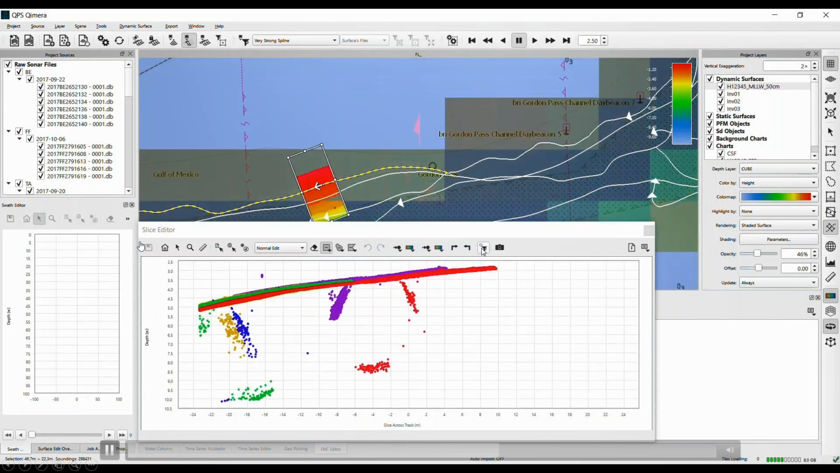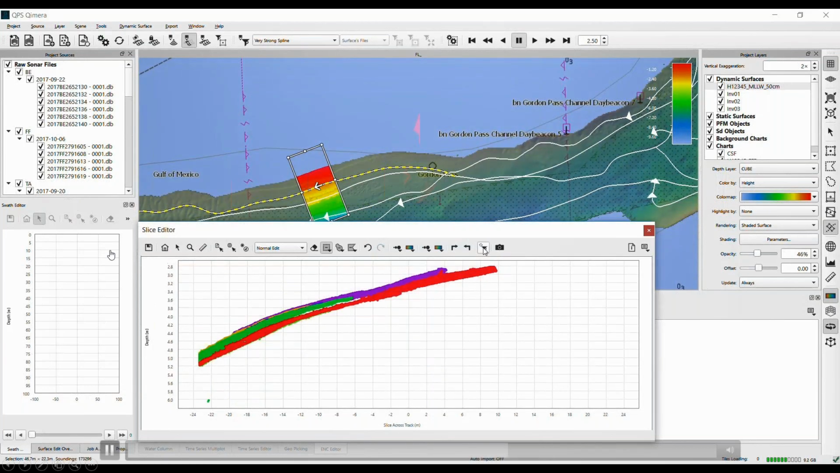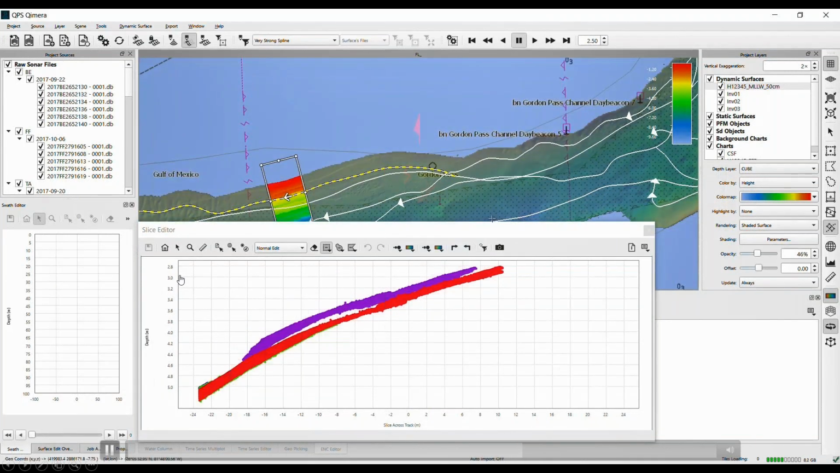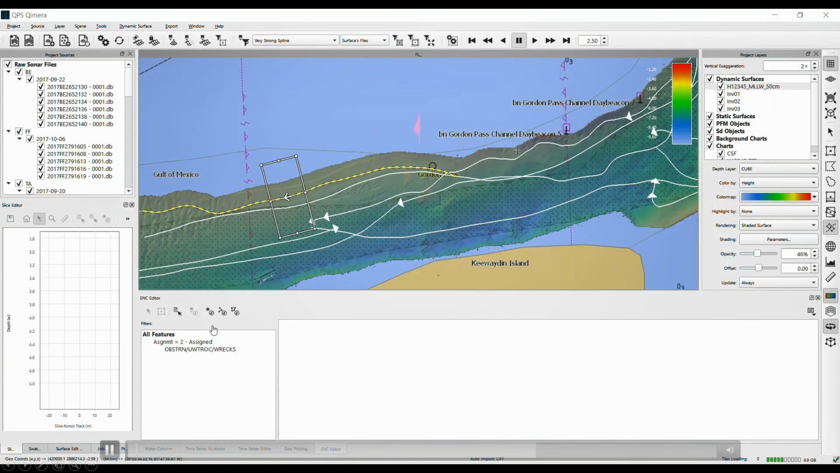Okay, yeah, there's some more noise. I got a little carried away with the data cleaning here, but it's one click, updating a 50 centimeter resolution grid. That's pretty noteworthy in my mind. So anyways, let's get back to the feature management. I'm parking my slice editor.